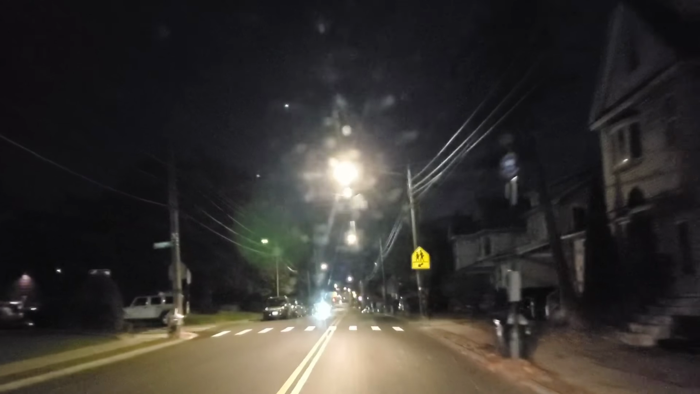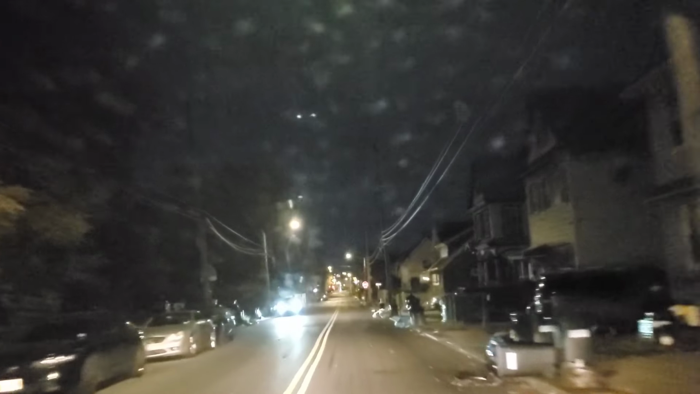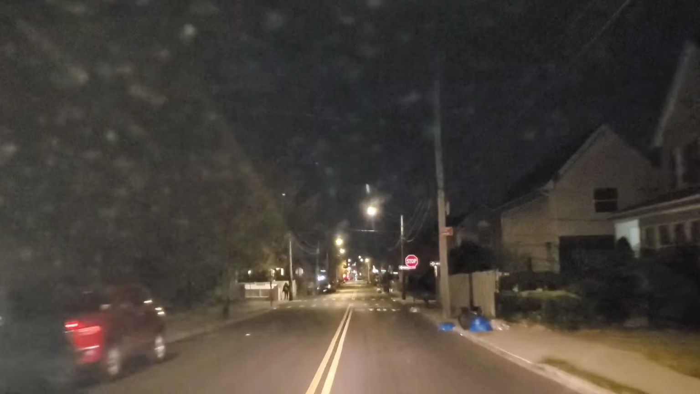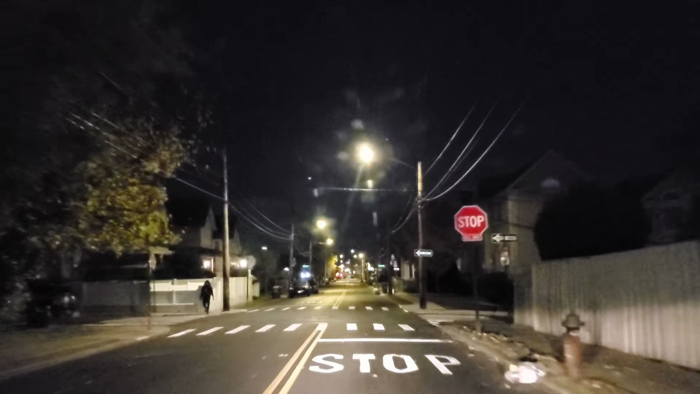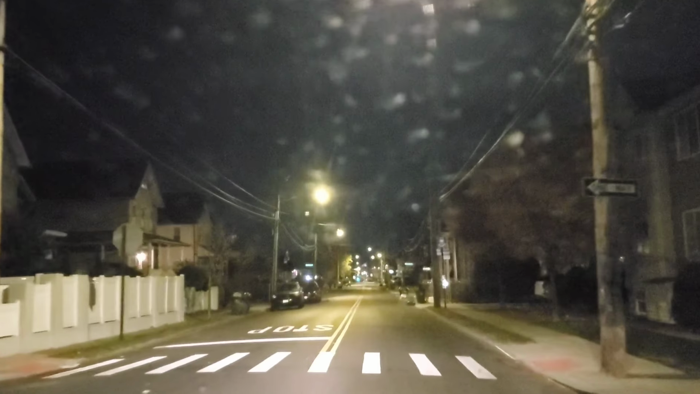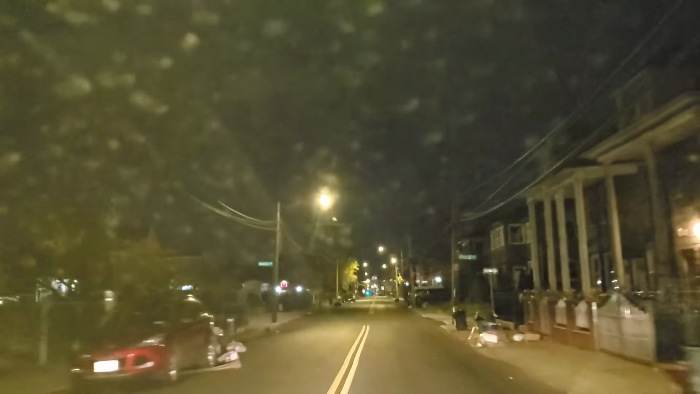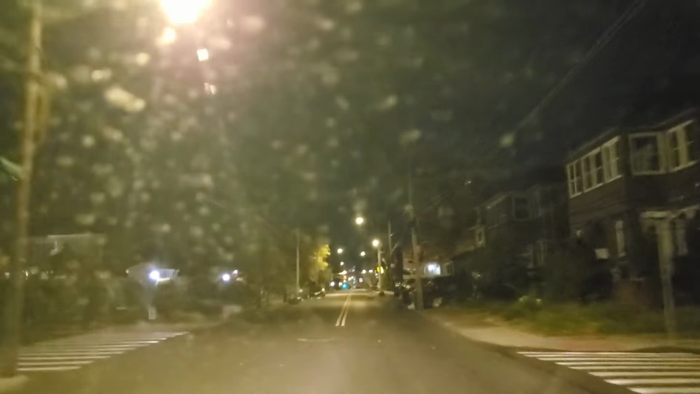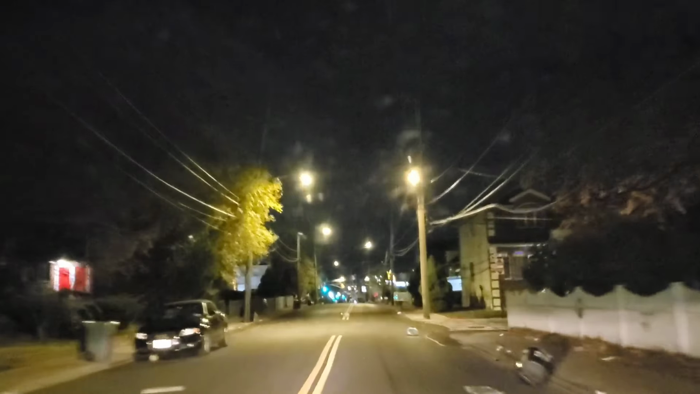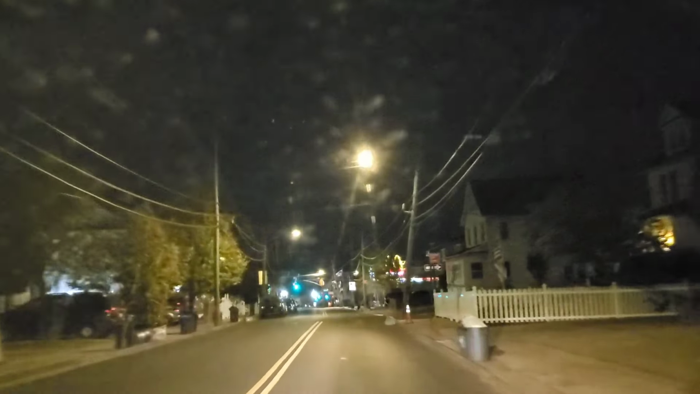Must have passed 1,000,000 speed cameras, red light cameras. I got the app off because I'm driving slow. Normally I leave the app on. It tells you when the cameras are coming up. I hear wind chimes. They're certainly going to be blowing tonight. Boy, stuff blowing all over the place.